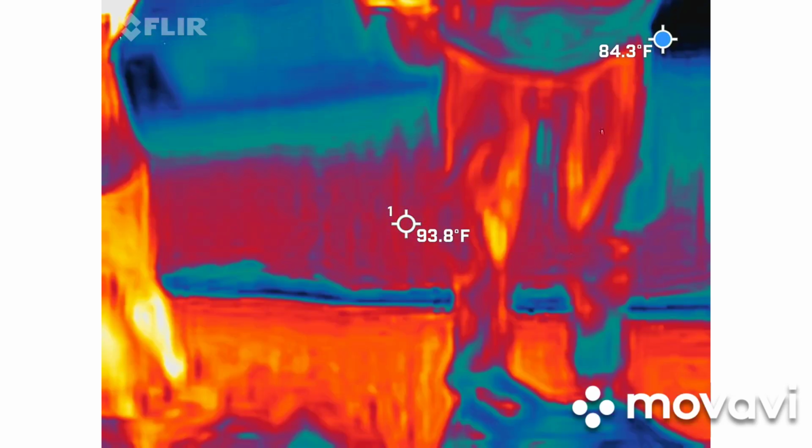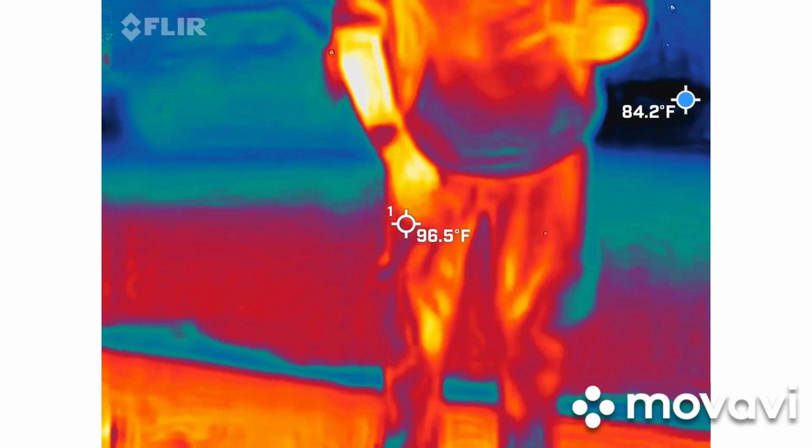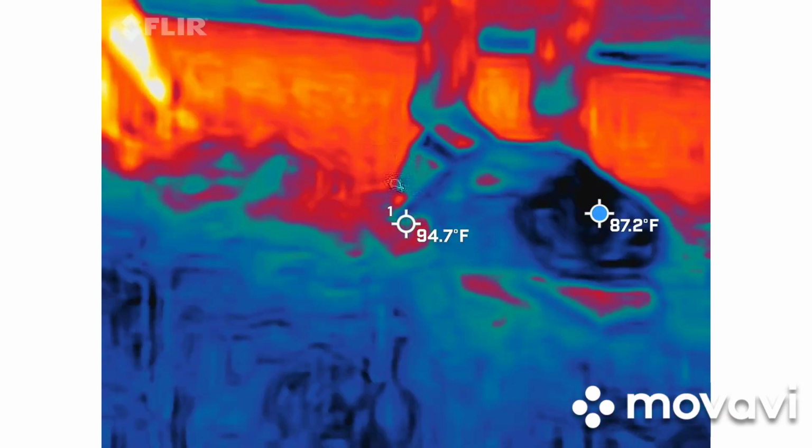Now the cool thing is we're going to be using two. The red squares: if we capture something here, I can put it in 3D software and tell you the full measurements of what we caught with a full 3D view. I've had this red one for about a year now and haven't caught anything that the 3D software will actually take. So hopefully tonight is our night.